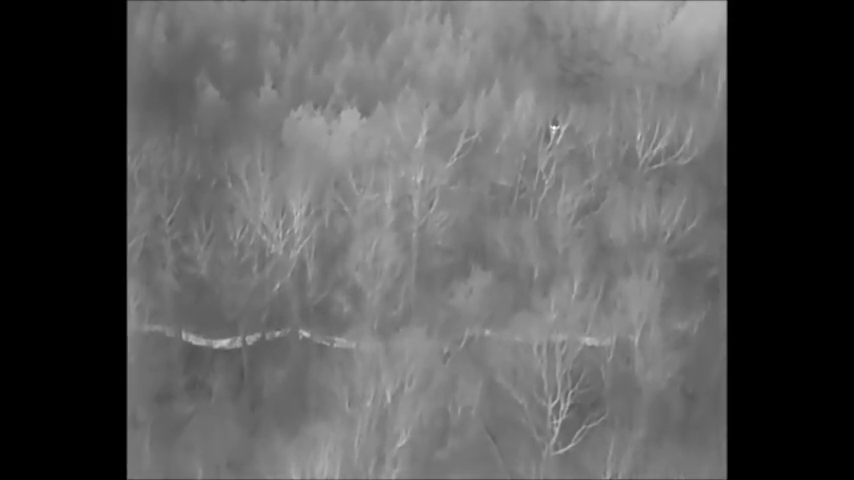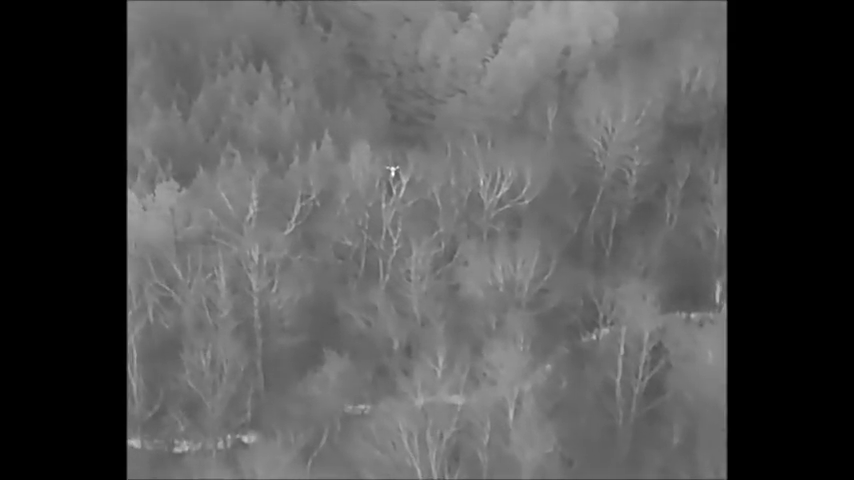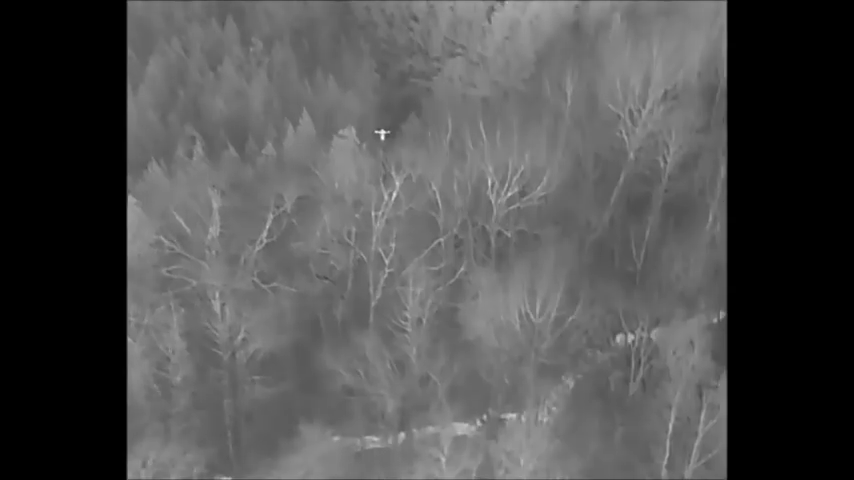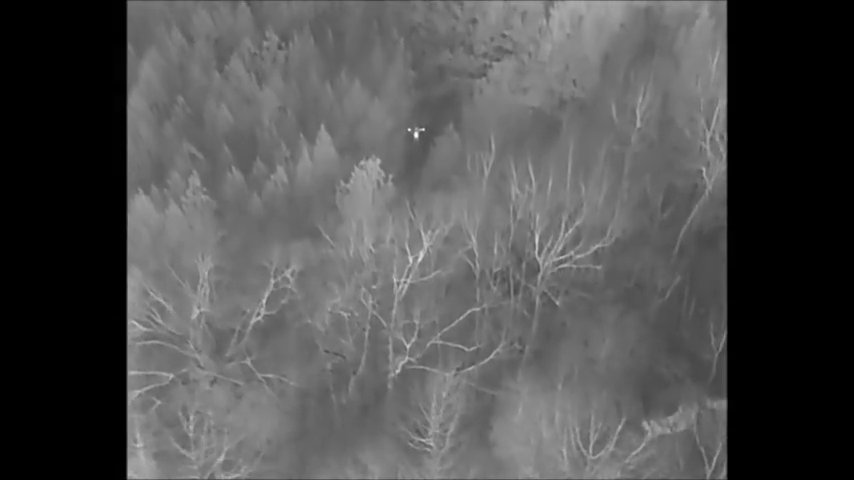And you see a creek there. I fast forward a little bit. All right, there you see in the top of the screen, that's Chad. He's waving his arms around. It's high resolution thermal imagery. We're coming in on him.